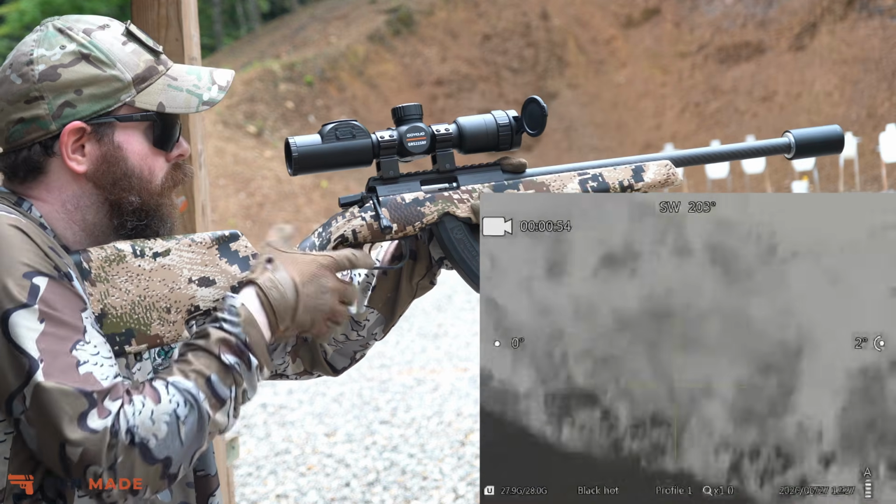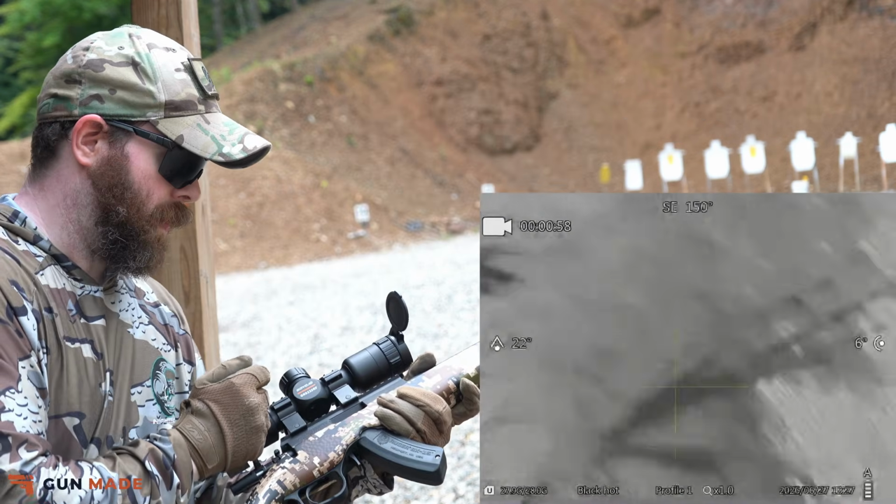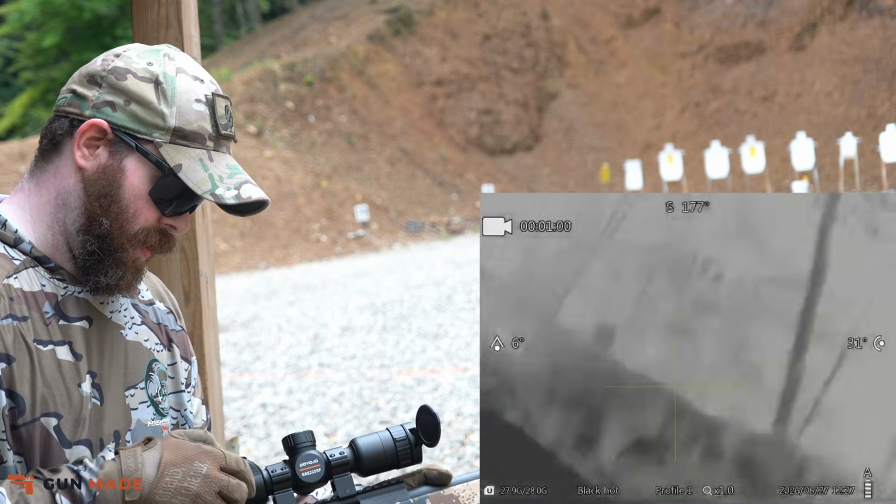And then that same button that does the color palette change, if you hit it quickly, it's supposed to be the rangefinder in the top right corner.